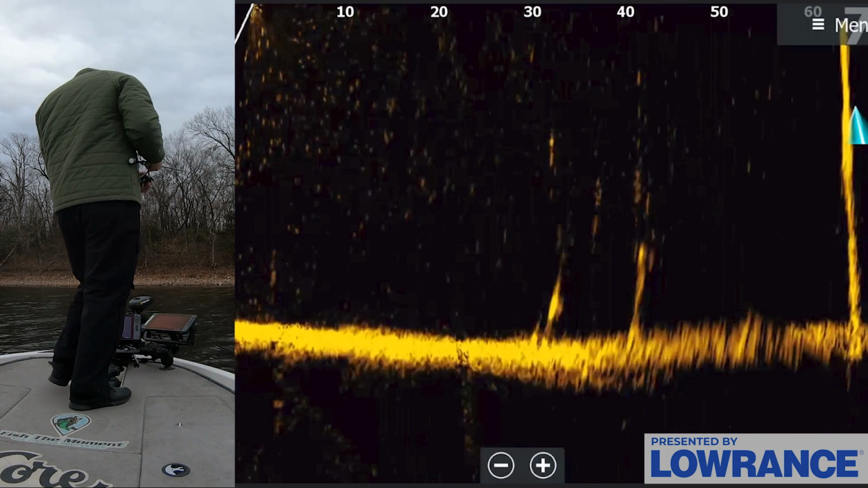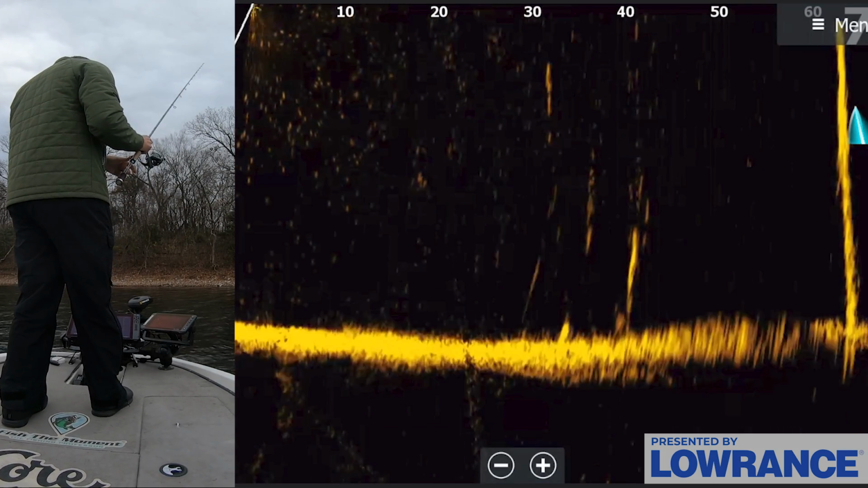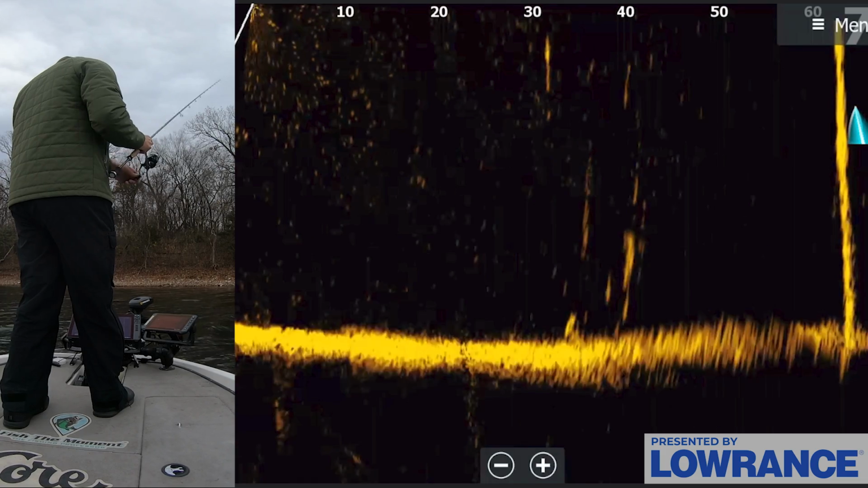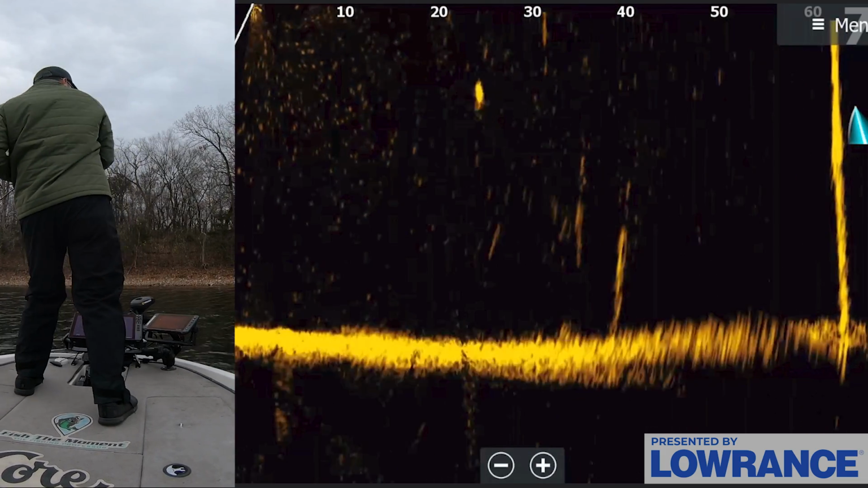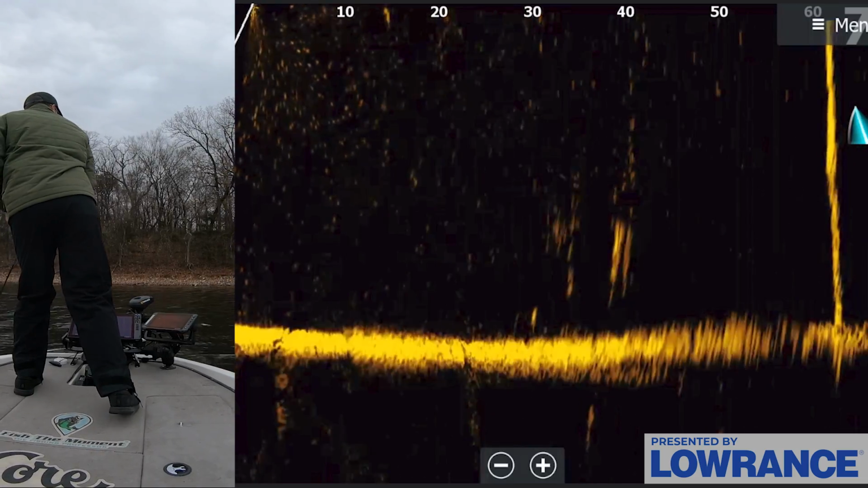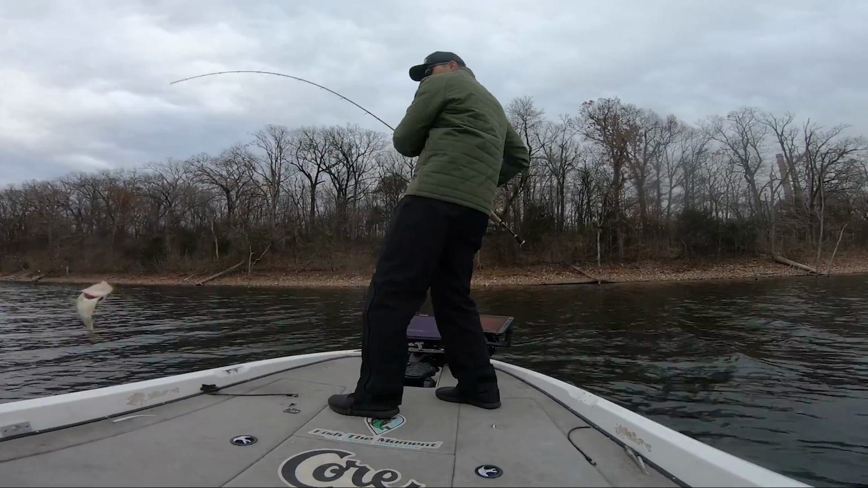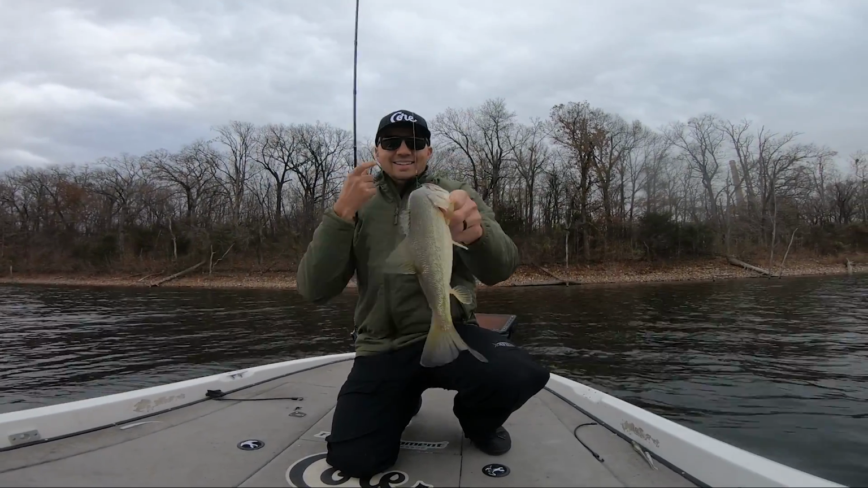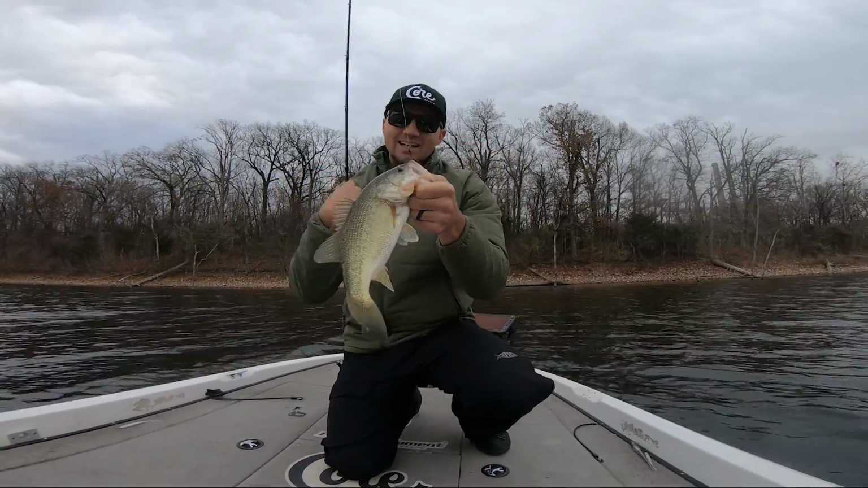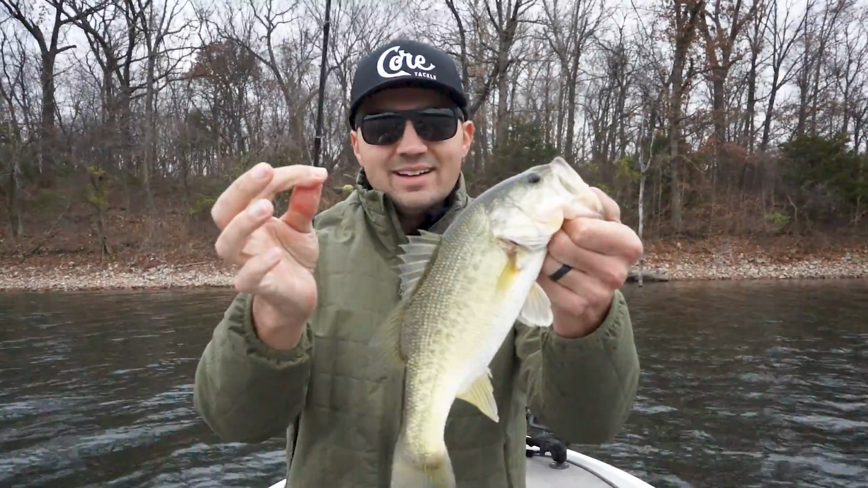There's a fish just about to eat it right now. About 40 feet out, he's right on it. Come on. Get it. Oh, he's following it. Get it. Got him. Oh, that was awesome. You saw him. That's the trick with the wacky rig, guys. Followed it all the way down to the bottom and got that fish in the boat. Nice one right there on the little wacky shot.